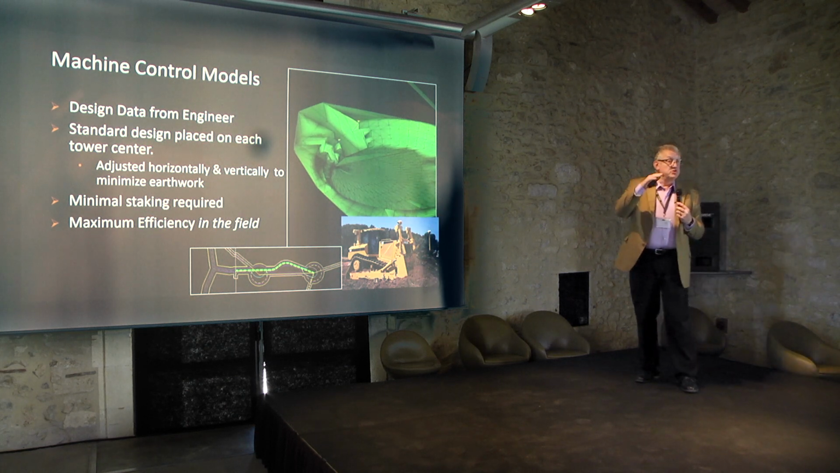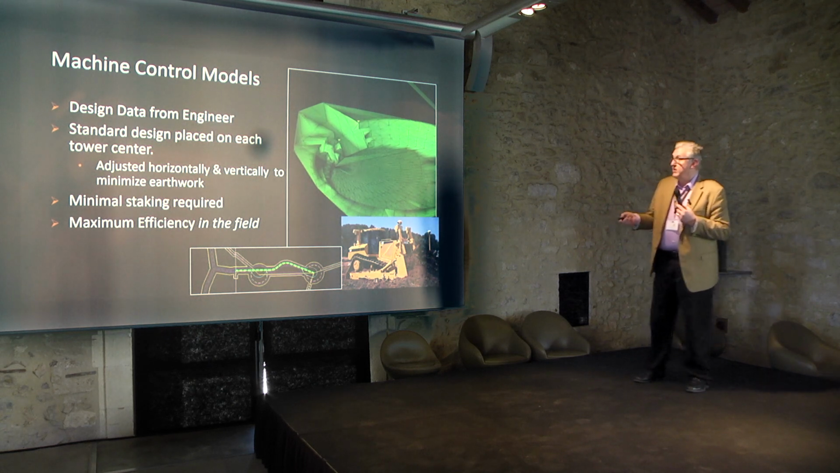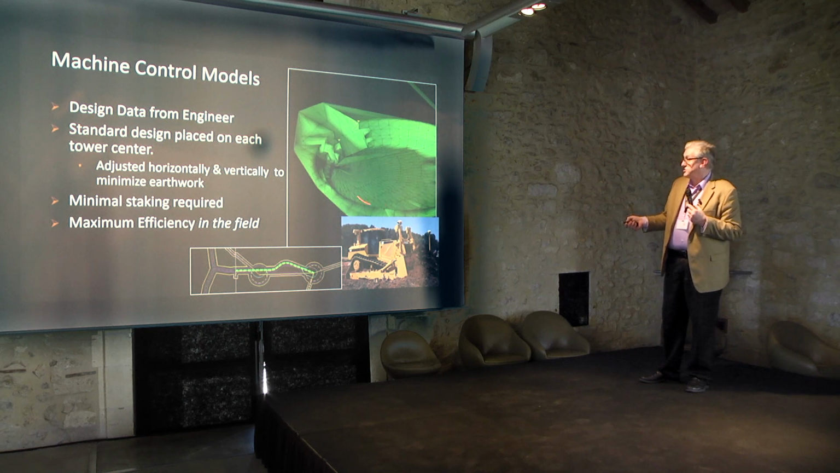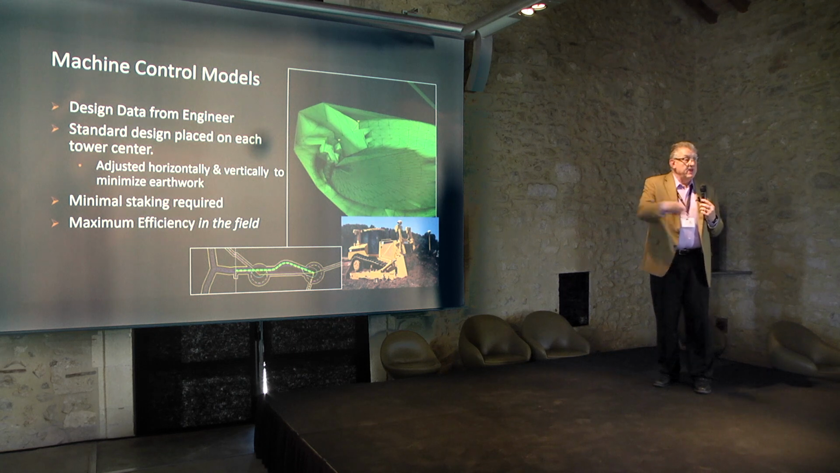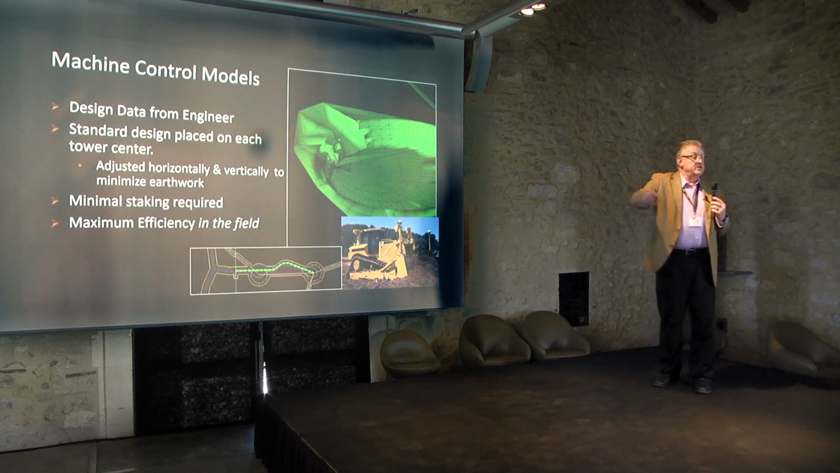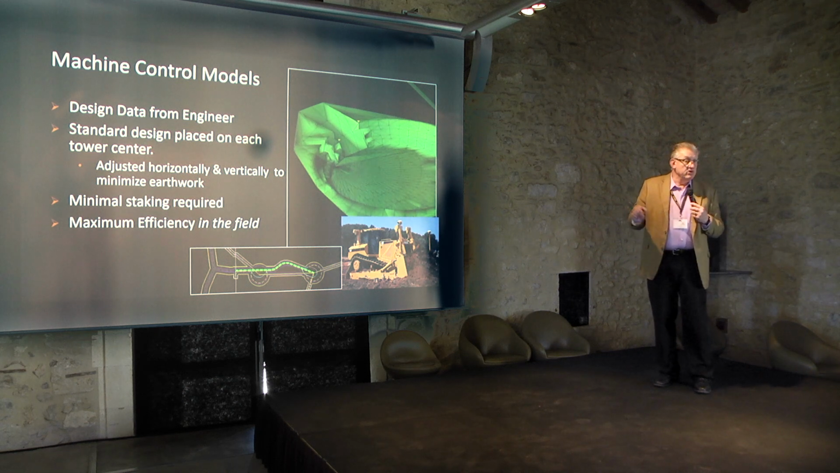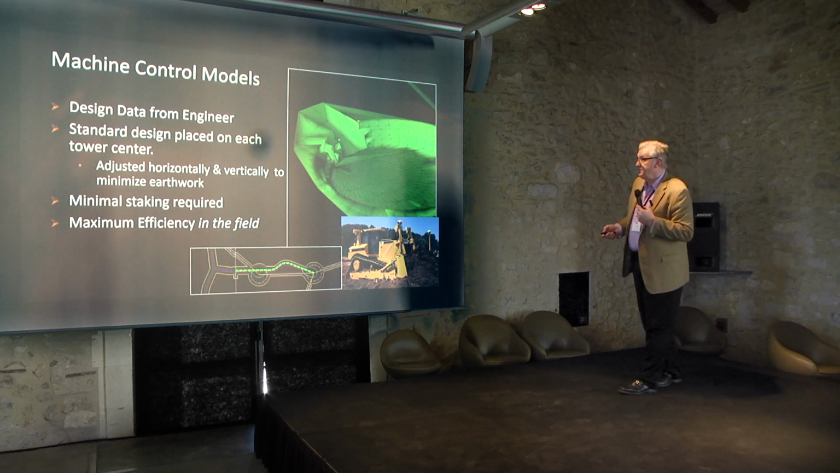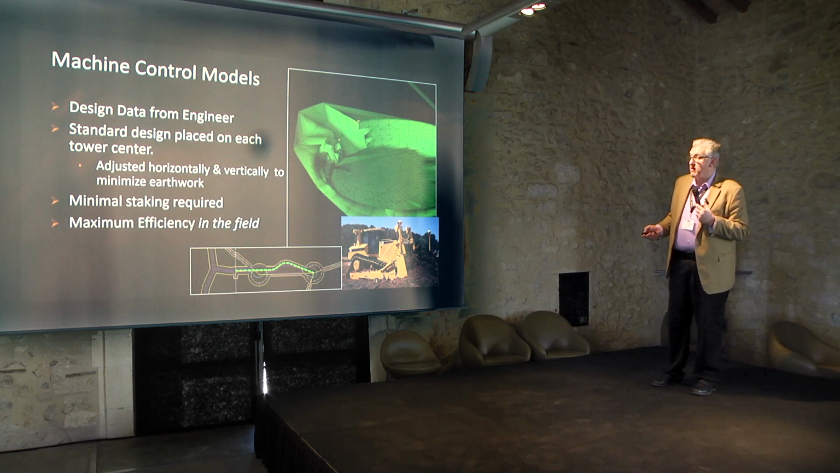So they're trying to reduce the amount of earth moving, all right? And so we have the tower center. This is actually a model of the tower center. And then it's adjusted horizontally and vertically to minimize the earthwork. So they know where they want it, but it may be moved tens of meters one way or the other to make sure that the amount of earth that needs to be moved to build that site is reduced. Because of the machine control, very minimal staking is required, and they really maximize the efficiency in the field.